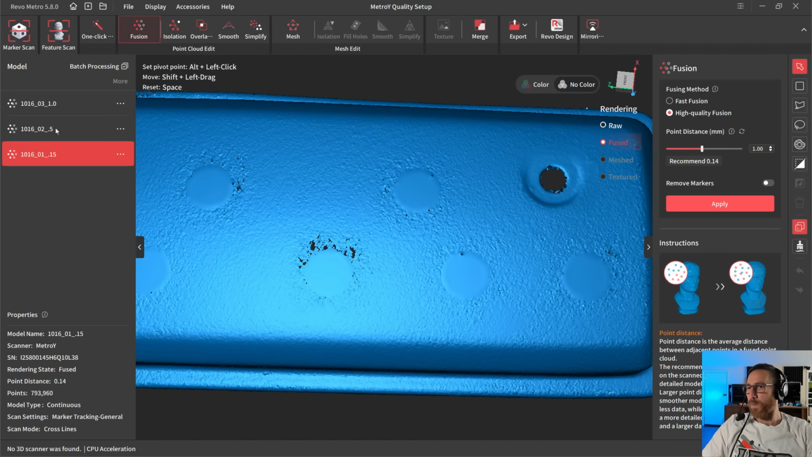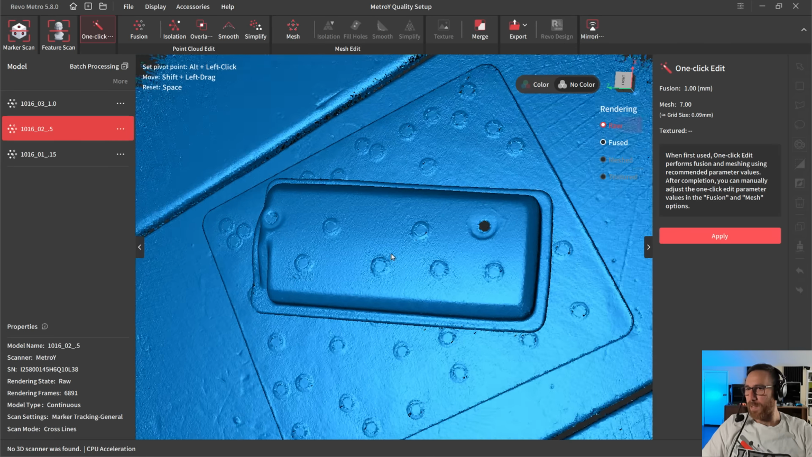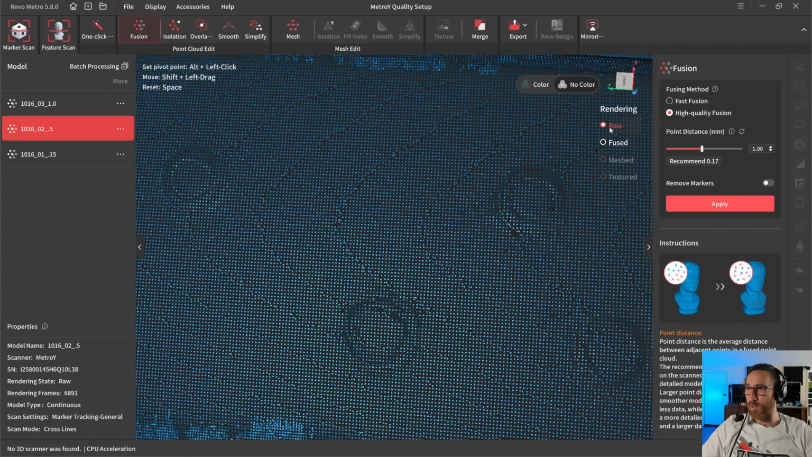Now, if we go to the scan where we had a 0.5 millimeter spacing, the raw data looks very much the same as it did at the 0.15. When we go to the fusion setting, you'll see it's recommending 0.17, which means even though we set that number at 0.5, I scanned enough. You can see here that we've got 71,000 points in the fused version, but if we go to the raw version, we captured about 7,000 frames, compared to 8,000 in the lower setting. So essentially, we have almost the same data. It's just recommending 0.17 instead of 0.14.